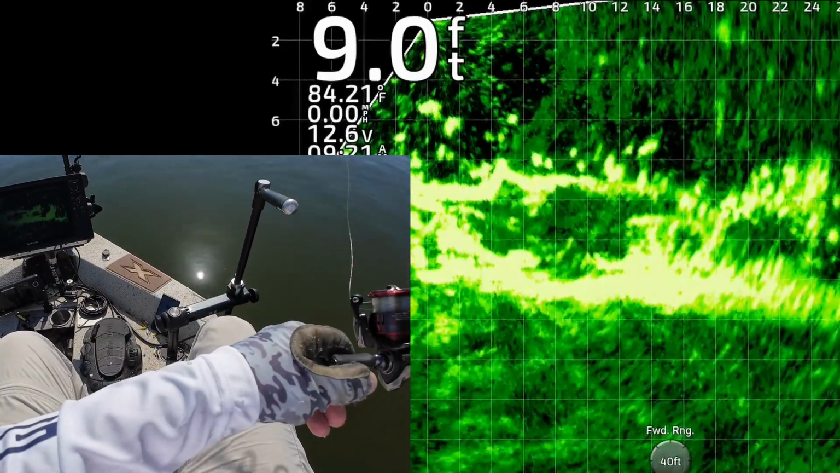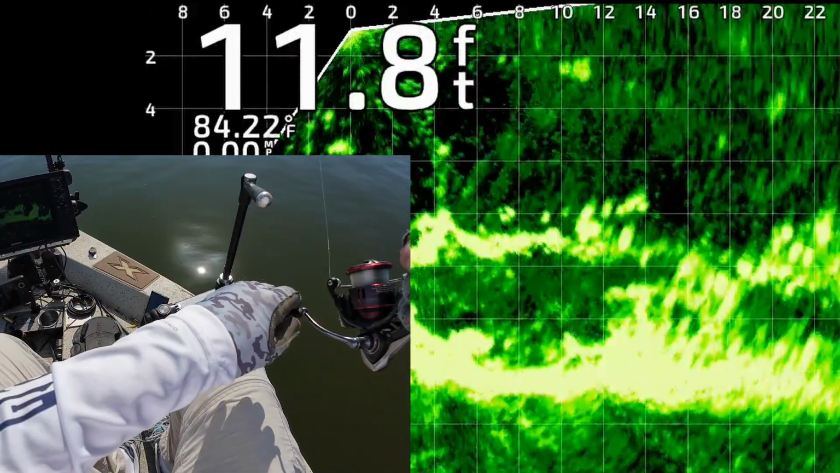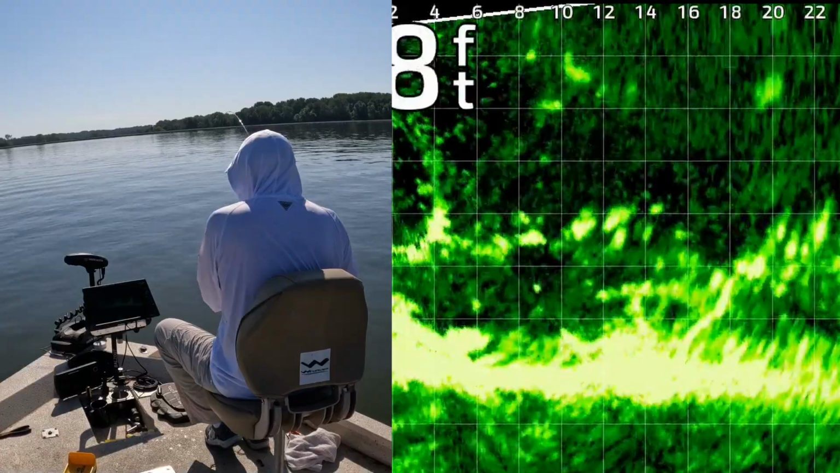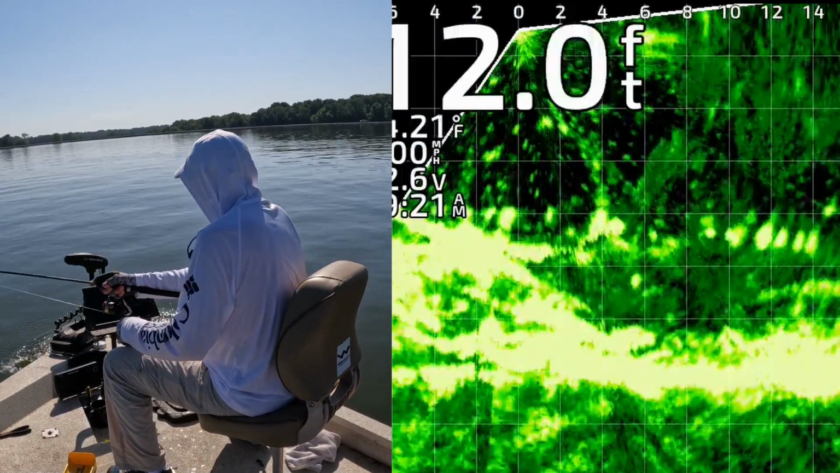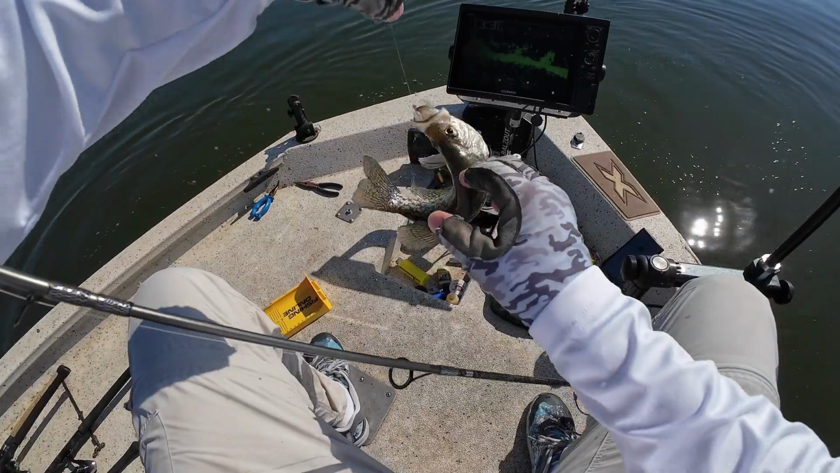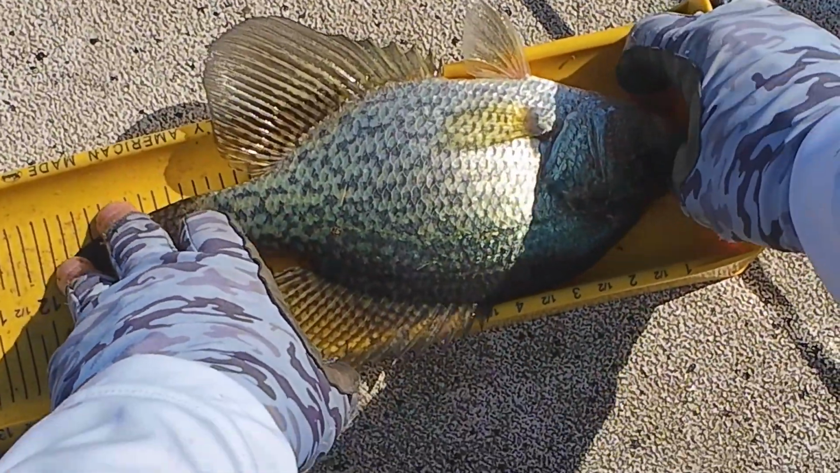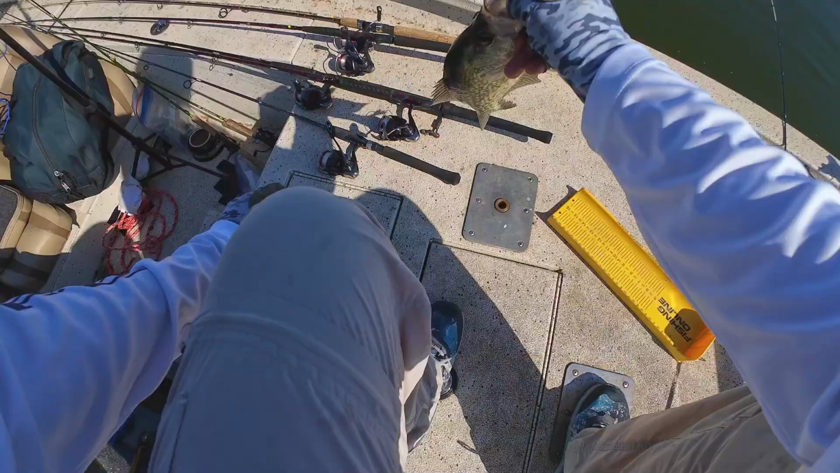There's my jig and weight. 18 feet from the boat. One of them's about to eat it right there. There's one. He couldn't resist it. Came up and ate it like a potato chip. He's 11 and a half. Black crappie, 11 and a half.